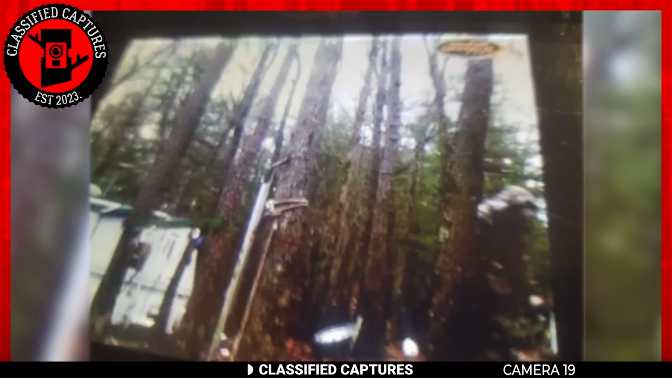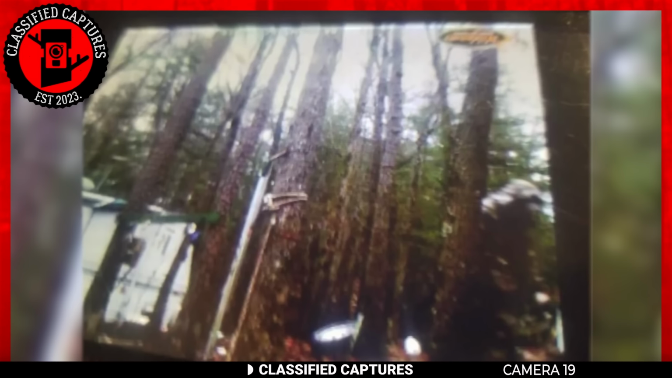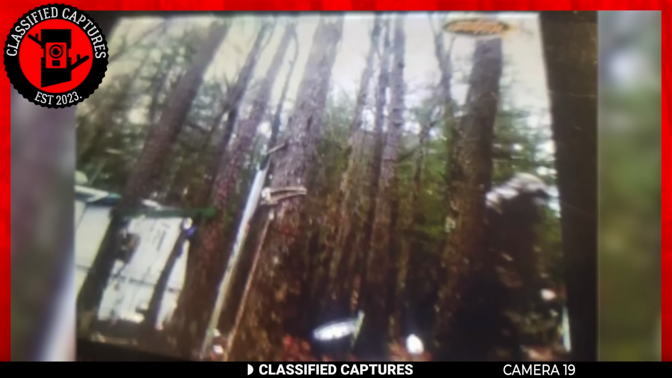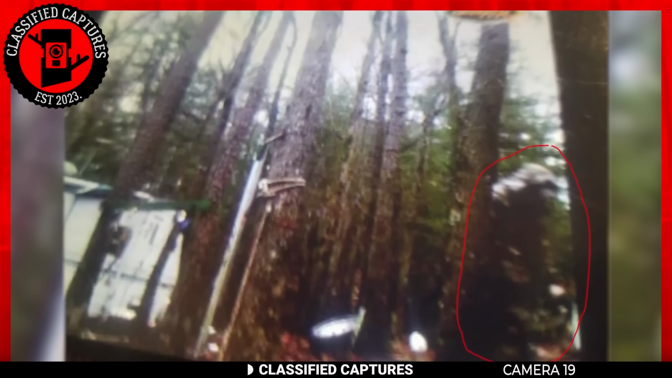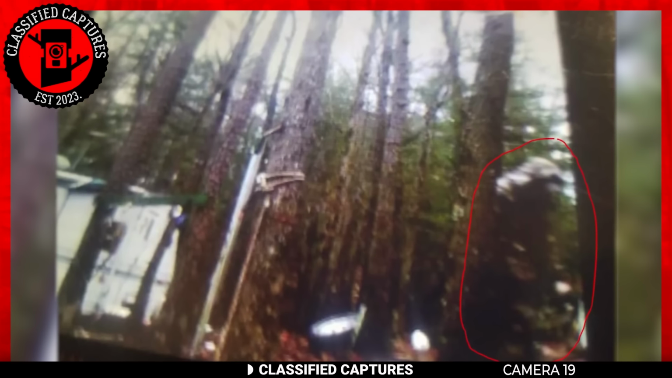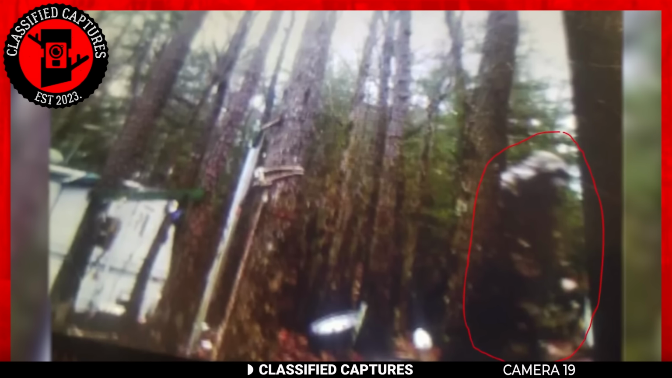Next, we travel back in time to the year 2019 in Georgia. Unlike the previous capture, this one is much closer and we see the creature in its full size. There's even a camp trailer in the frame, providing a point of comparison. Upon closer inspection, you'll notice that the creature has an ape-like appearance and impressive height. However, unlike the primates we're familiar with, this one walks upright just like a human. By this point in the video, it becomes evident that we are indeed dealing with a Bigfoot.